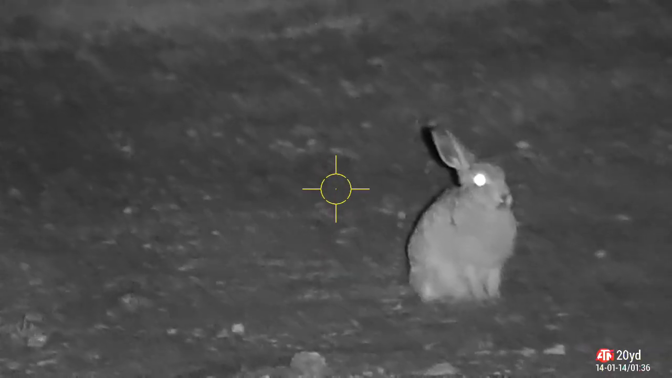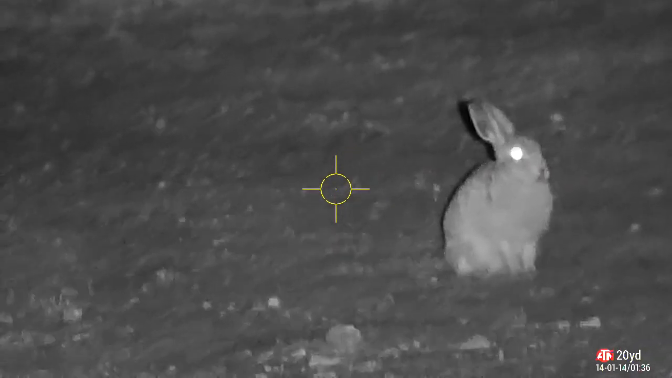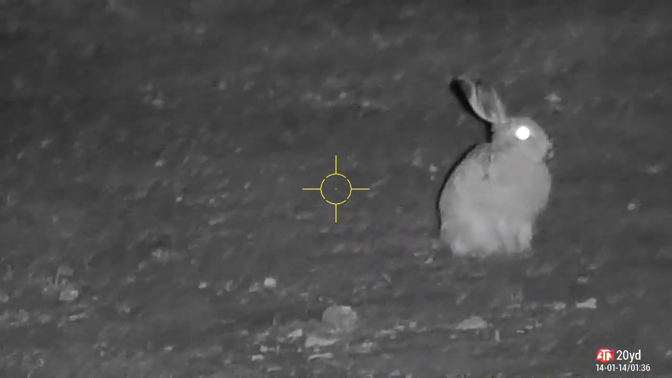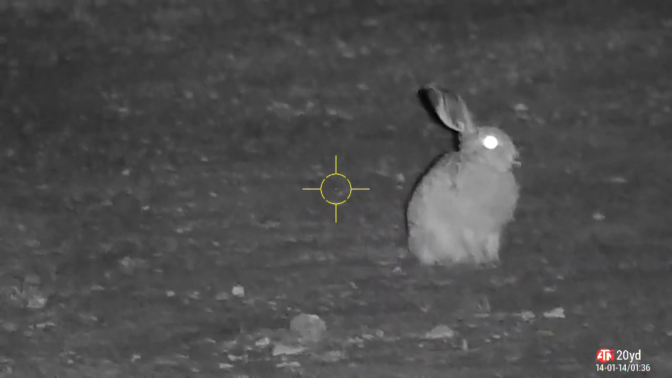Just as I was getting ready to go, I spotted this and a couple of other rabbits just wandering around, relaxing in the winter's evening. Quite a lot of deer out as well, so I was watching those through the night vision for a short time, just before I packed up and headed off.